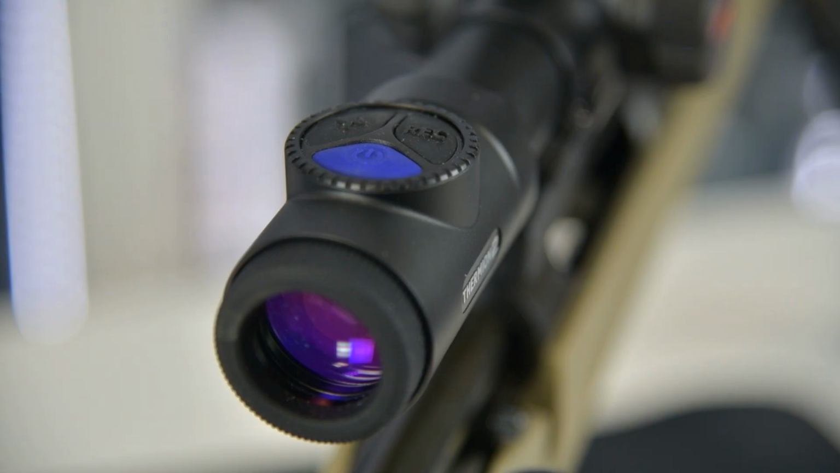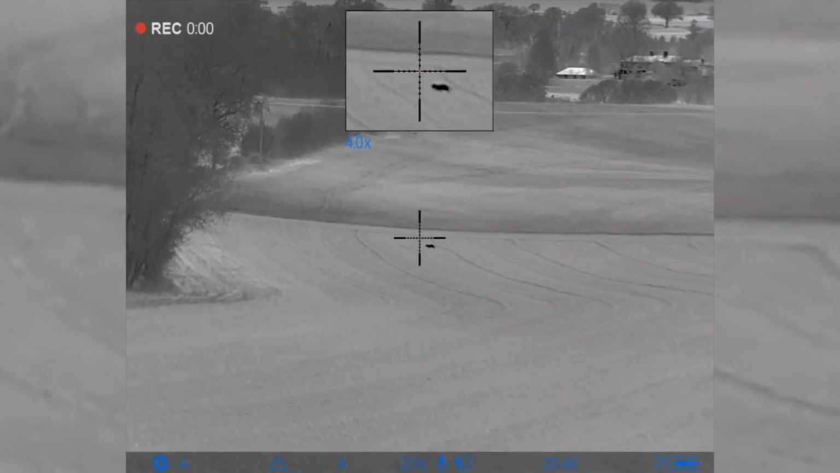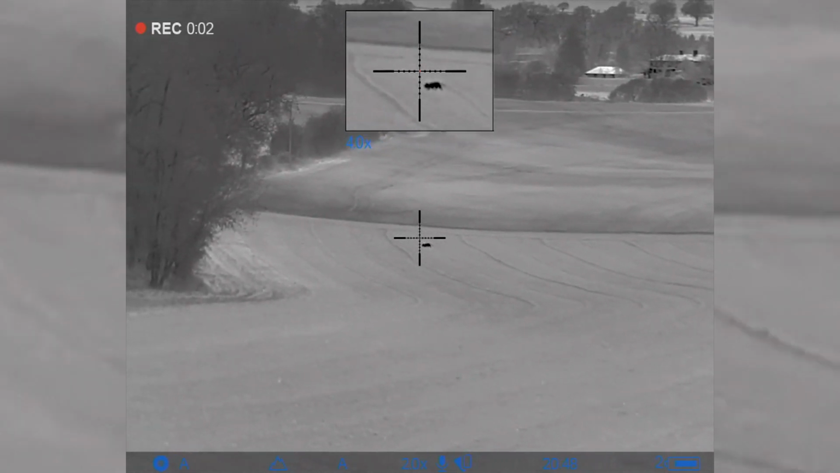And the added bonus, as I said before, is that it sits on 30mm rings. You don't need to buy any special mounts or anything like that for it to sit on. Who's this for? It's definitely going to appeal to the guys who do the pest control. It works just as well in the daytime as it does at night.